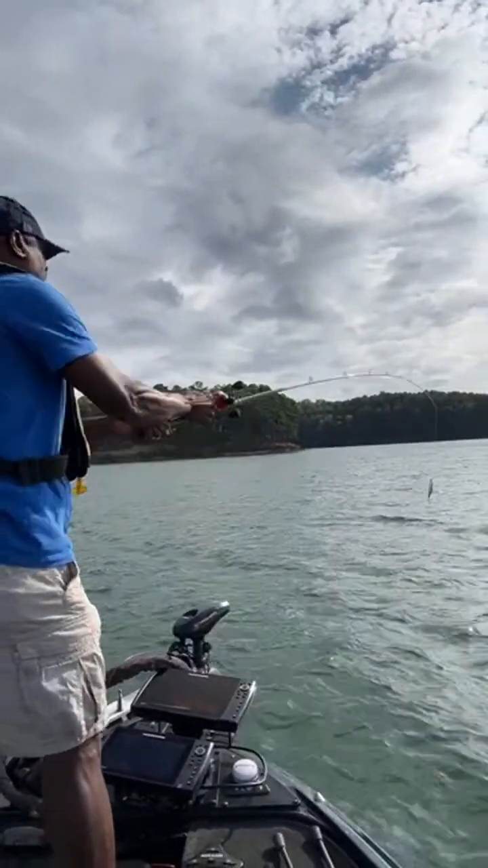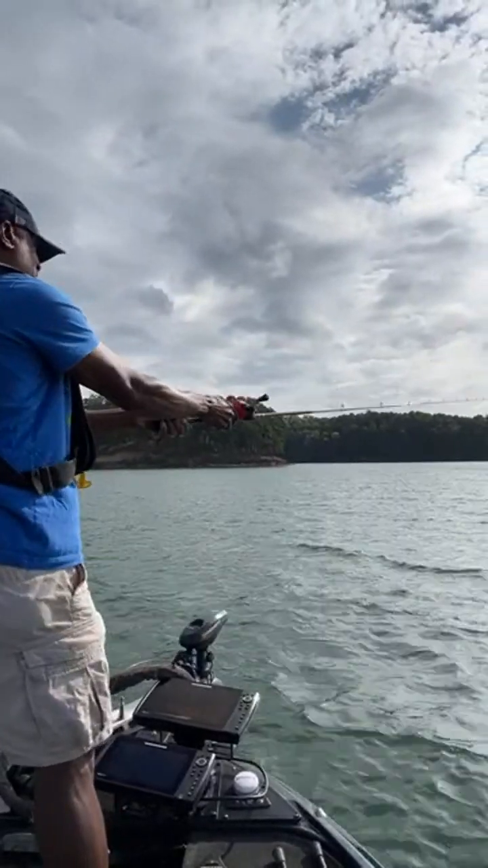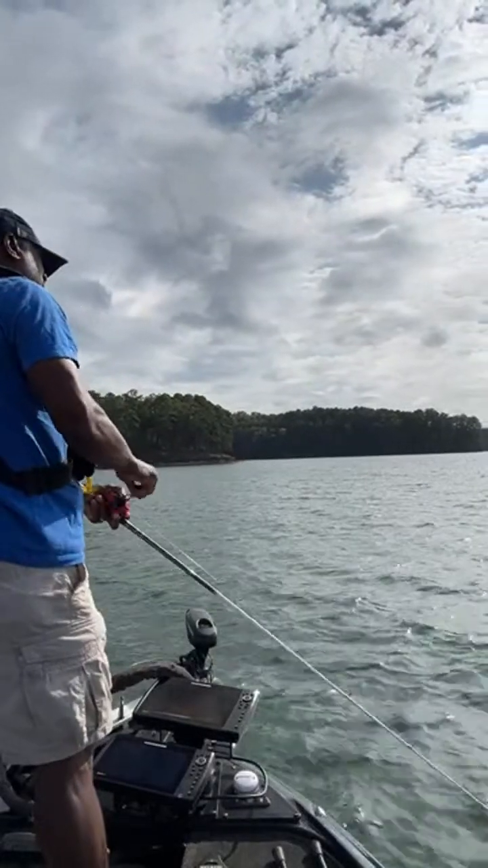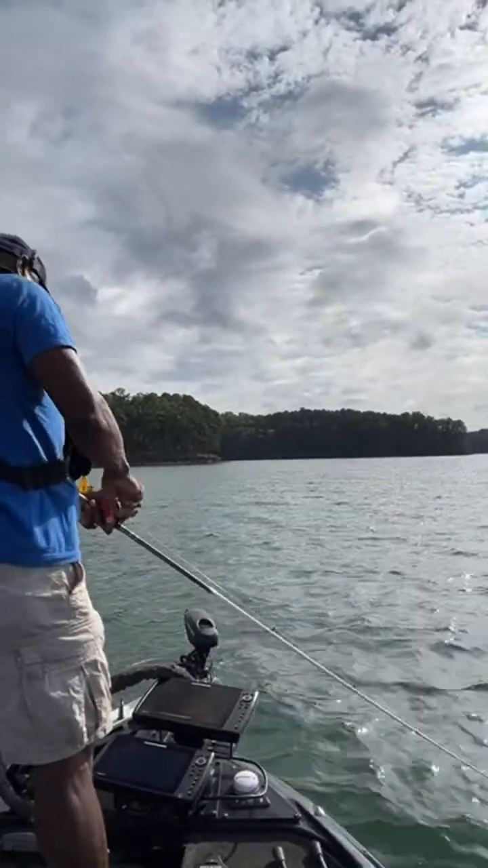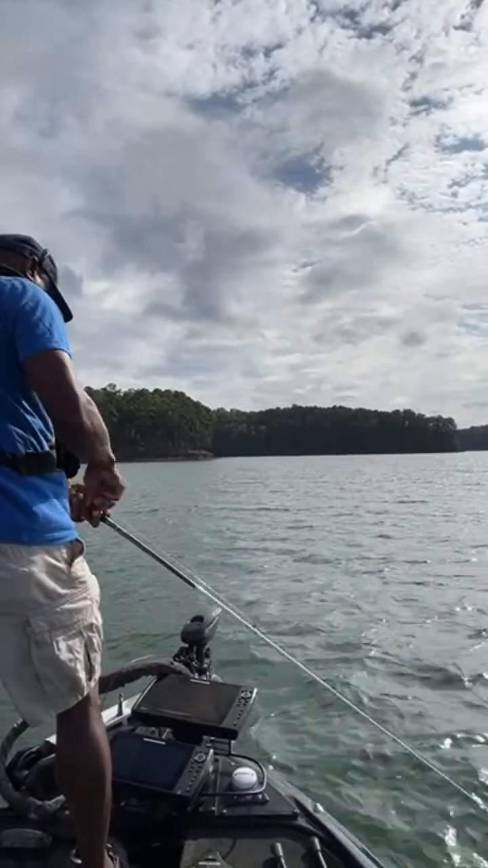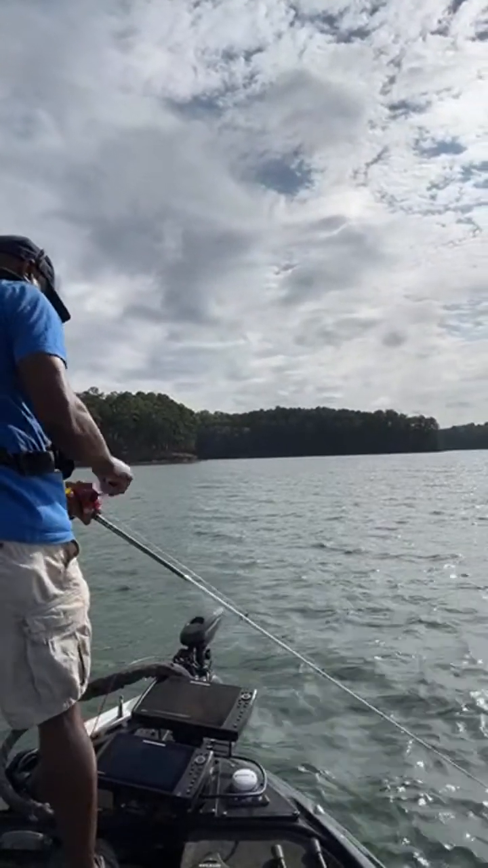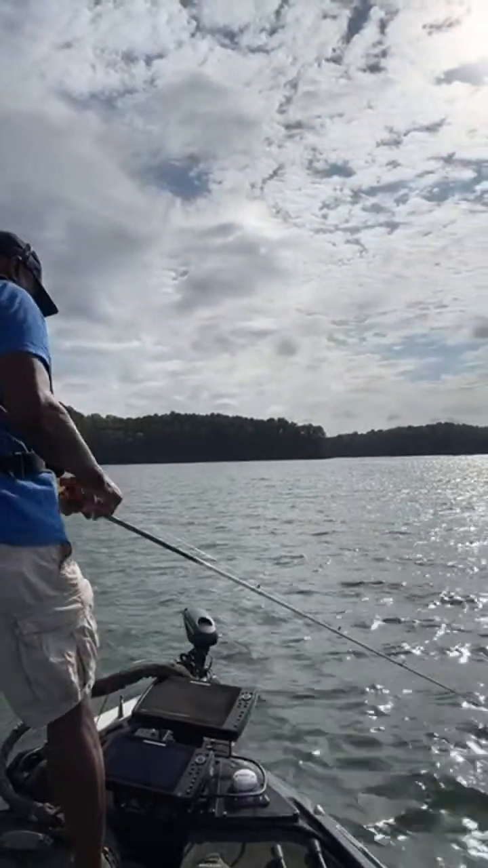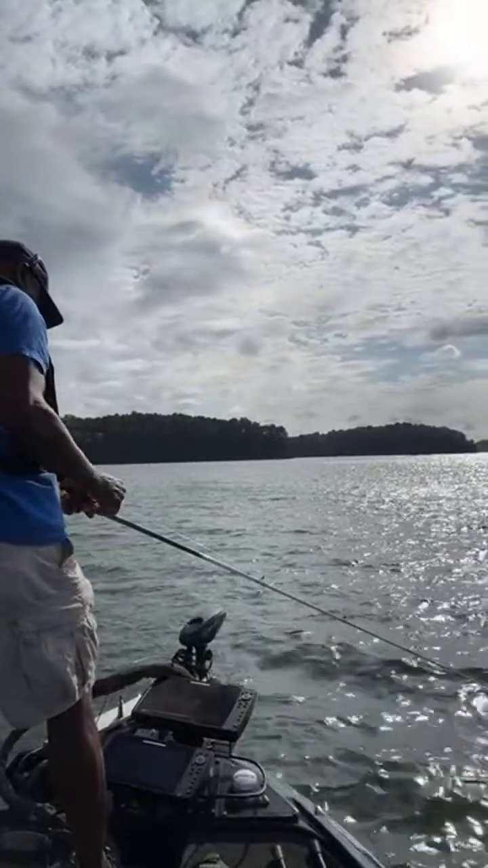So those fish are out there suspended. Let's get some casts out there to them, guys, and see what we can make happen. Actually, what I have to do now is come off of Target Lock, and I'm gonna have to let the boat drift. Okay, I did see those fish start moving.